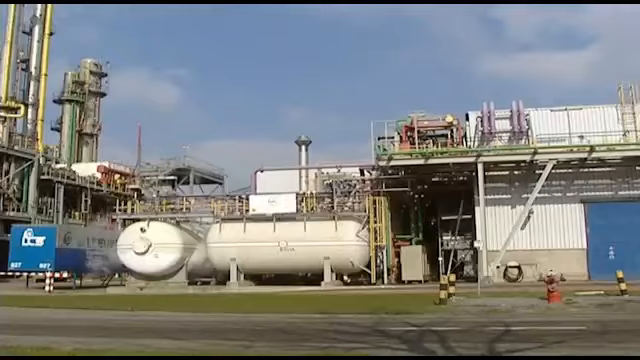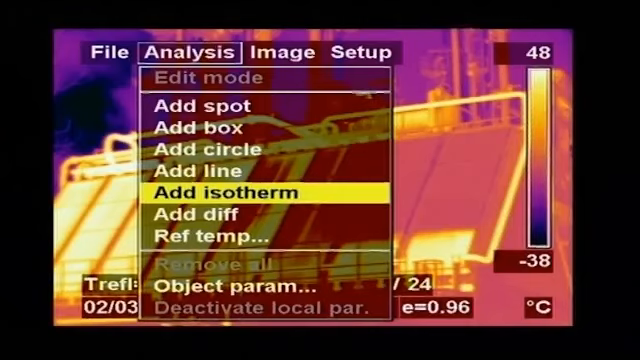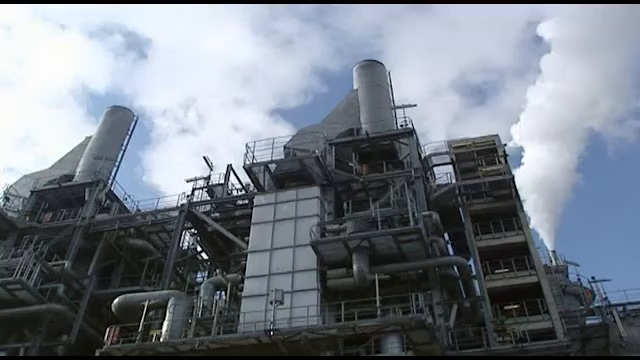Thermal imaging cameras are also used in the petrochemical sector. They provide rapid, accurate diagnosis for furnace maintenance, refractory loss management, and condenser fin diagnosis. Heat exchangers are checked to detect blocked pipes.